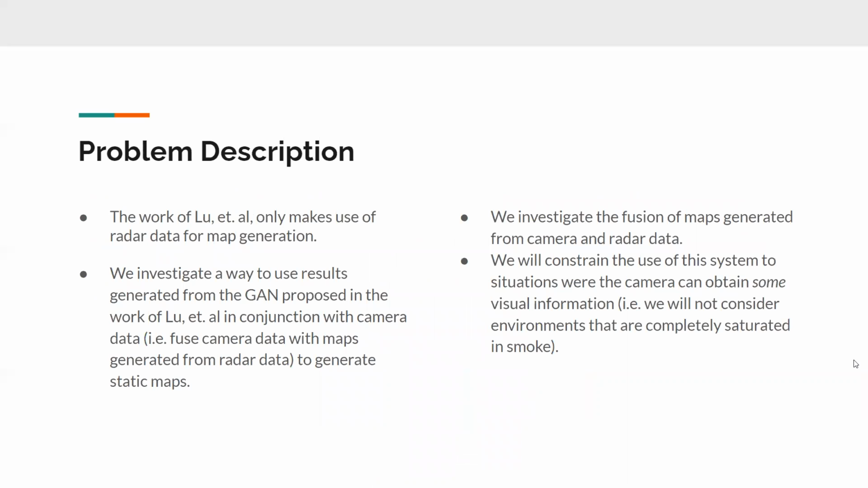So our formal problem description is we basically want to extend the work of Liu et al. that we mentioned previously. This project investigates a way to use the generative adversarial network trained from Liu et al. in conjunction with camera data from a monocular camera to generate more robust static maps through a fusion process. We constrain the use of the system to situations where the camera has some useful visual information. We don't consider environments where the camera is completely saturated with smoke.